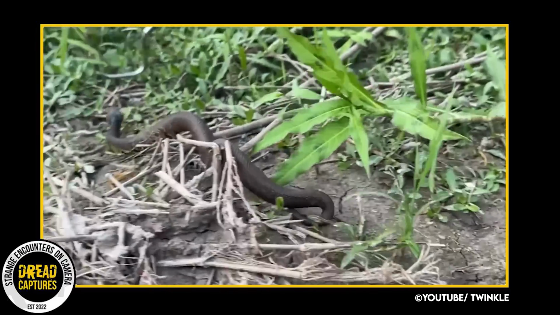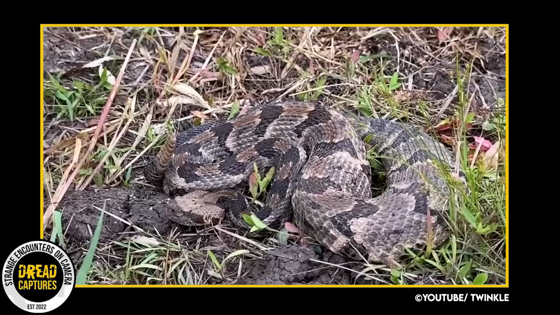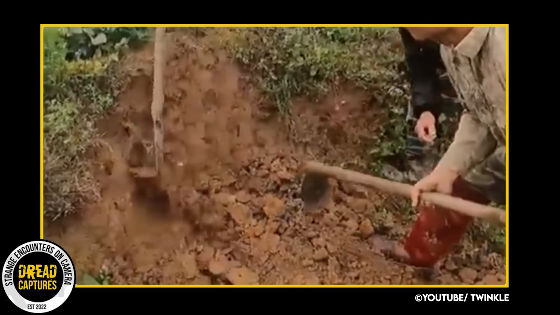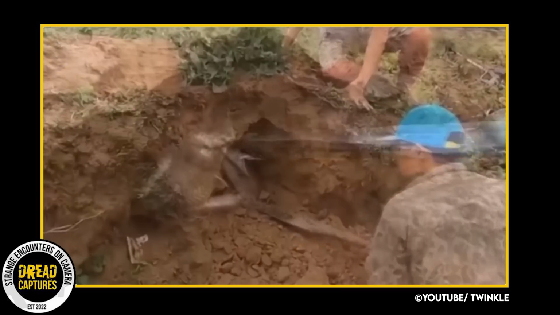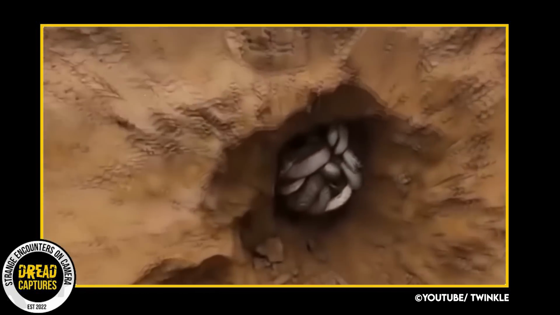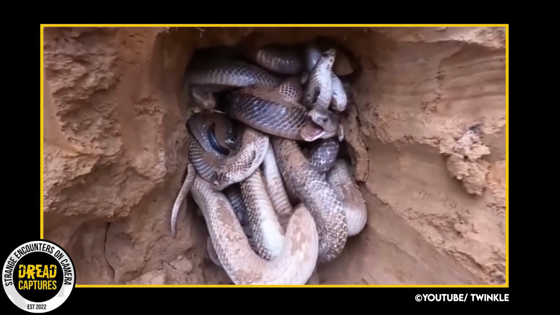Snake hunting is a skill that involves extensive knowledge about the behaviors and habitats of snakes, as well as safety precautions to ensure the hunter and those around them are not endangered. In the case of this Thai snake hunter, he has found a nest of cobras, and I'm 100% sure a new fear has been unlocked. Ugh. I mean, look at this. Oh my gosh. An underground nest of cobras.